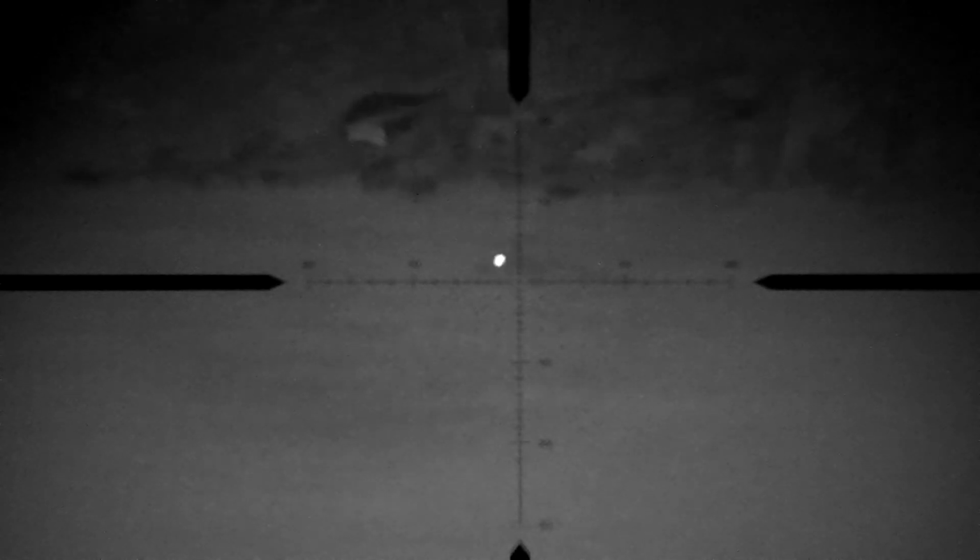So this is the next one, at about the same sort of distance, a good 80 yards I think. And I take a quick shot with this one. And he's straight down, has a tiny little wiggle, but basically expires on the spot, and that's him done.